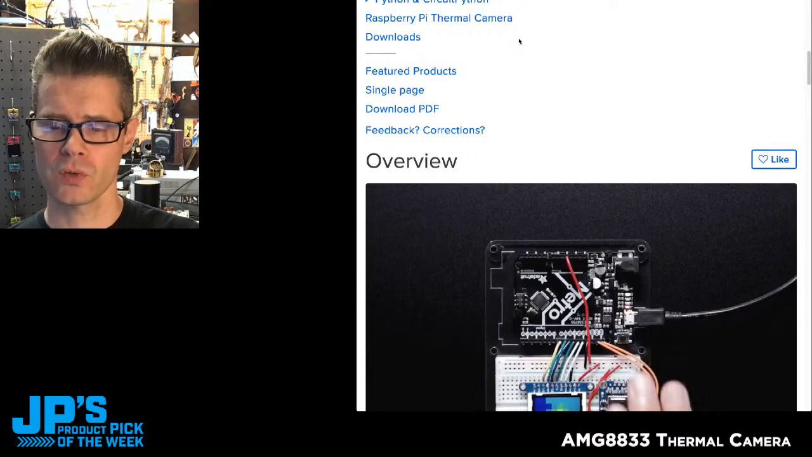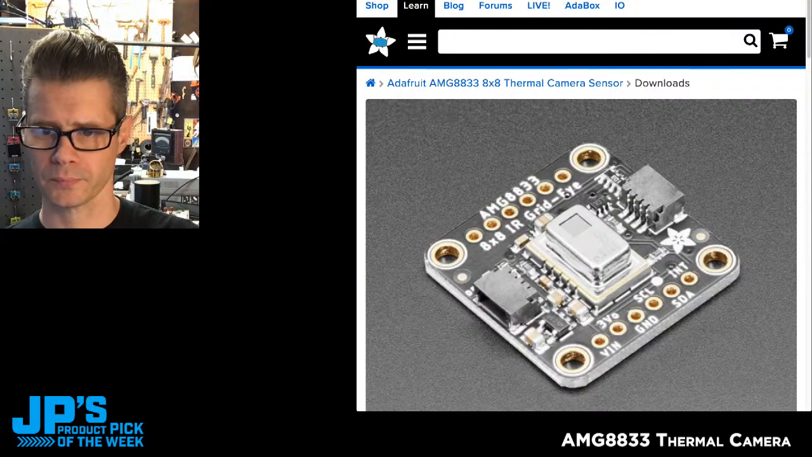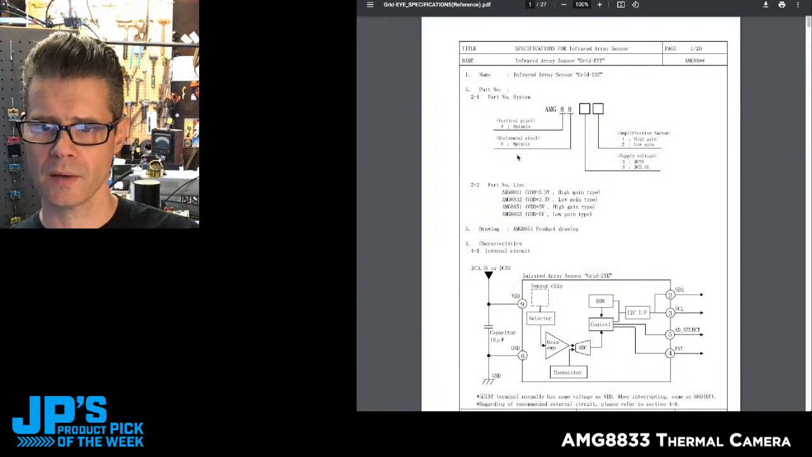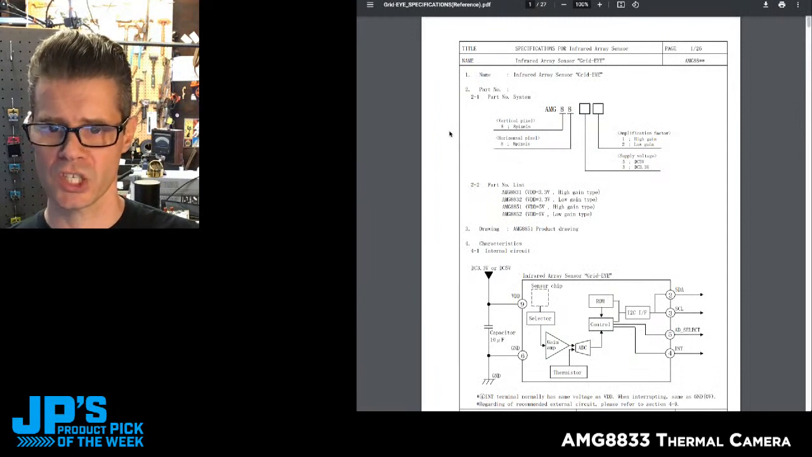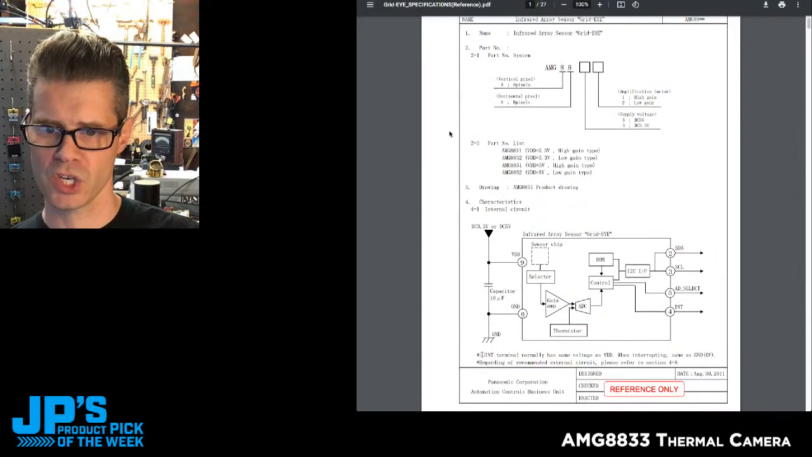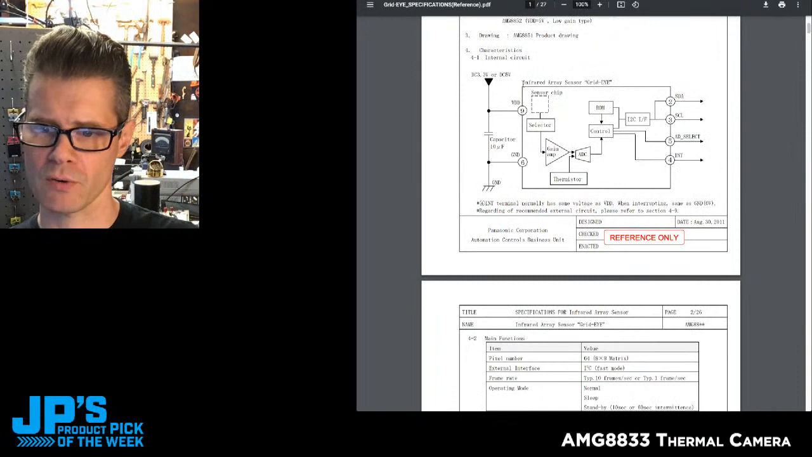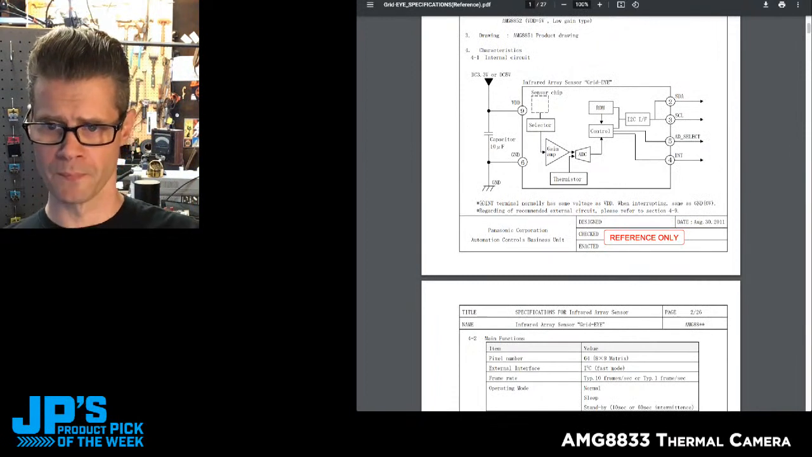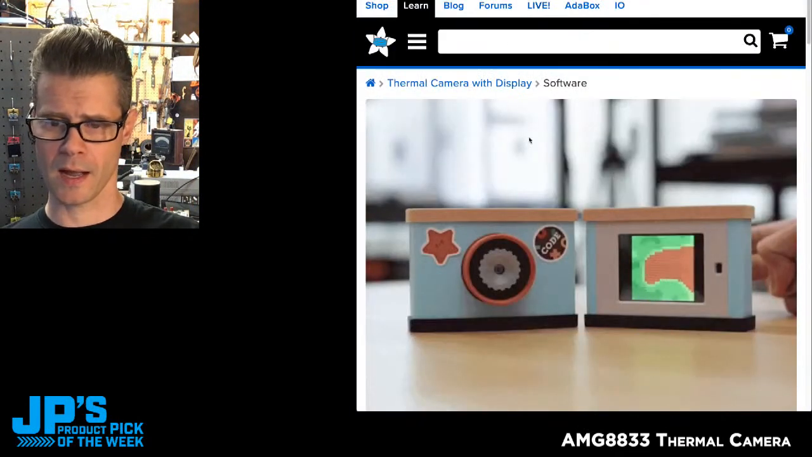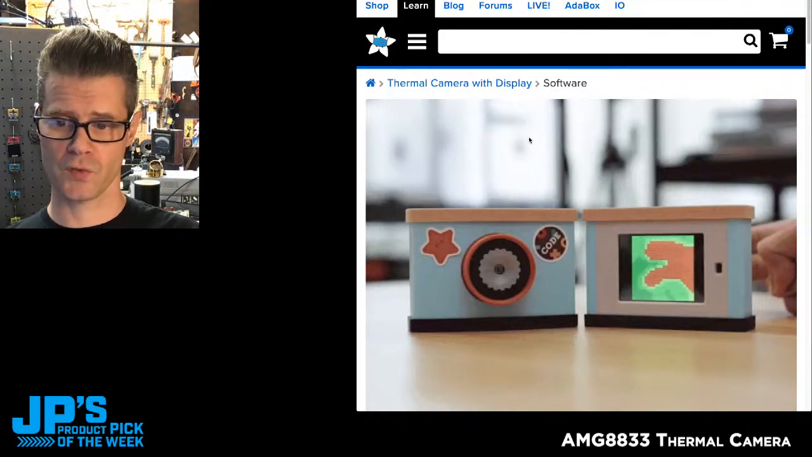If we head over to the downloads page of the Learn Guide, one of the things you can download is the datasheet. So this is all of the details that you could want about the chip, as well as operating ranges and things like that, mechanical considerations, specifications. The interesting thing is that we've got some really great Learn Guide projects for getting started.